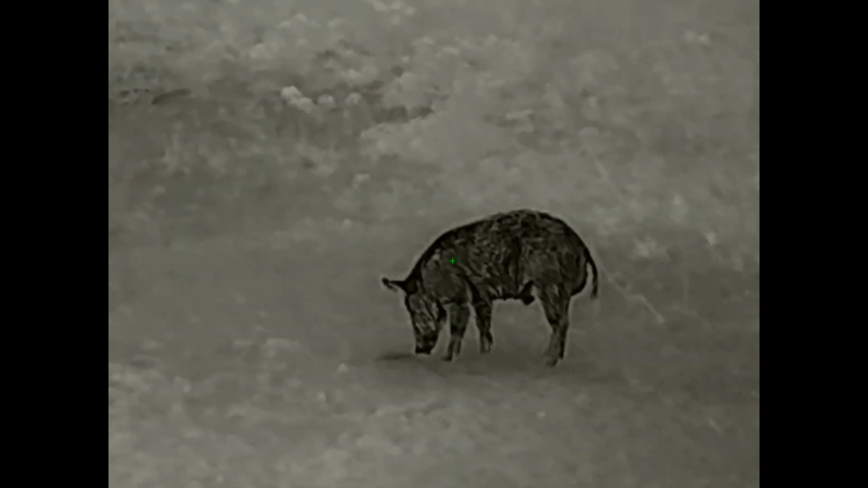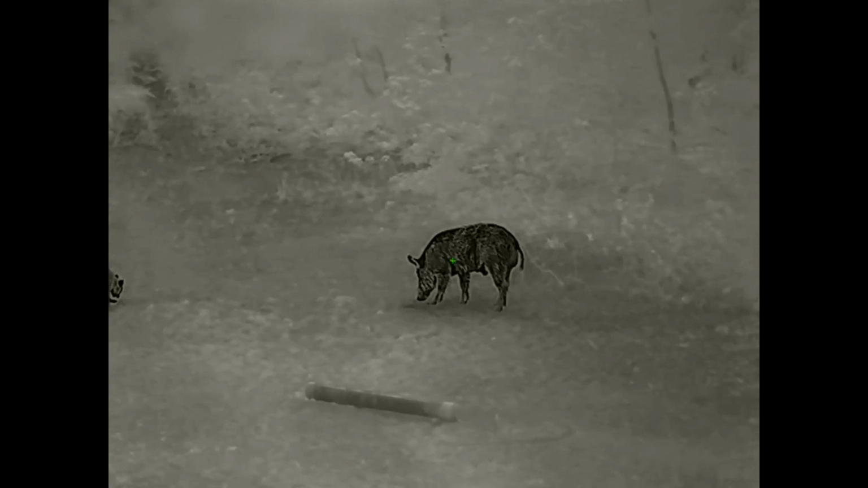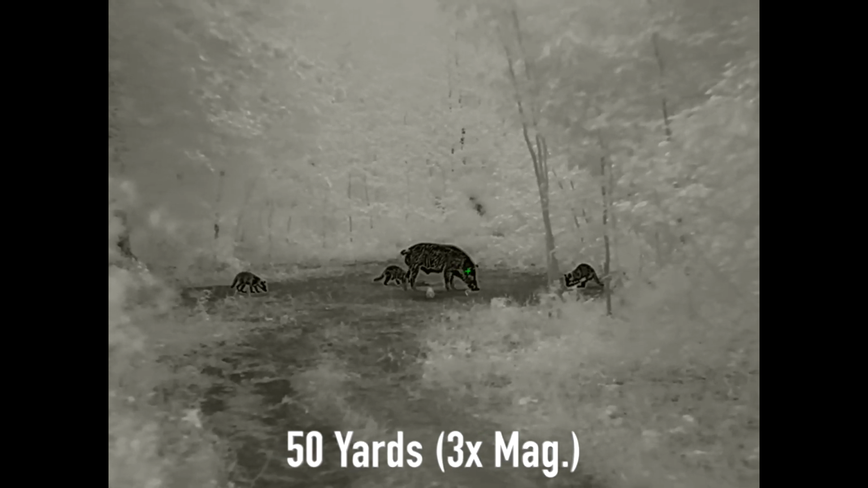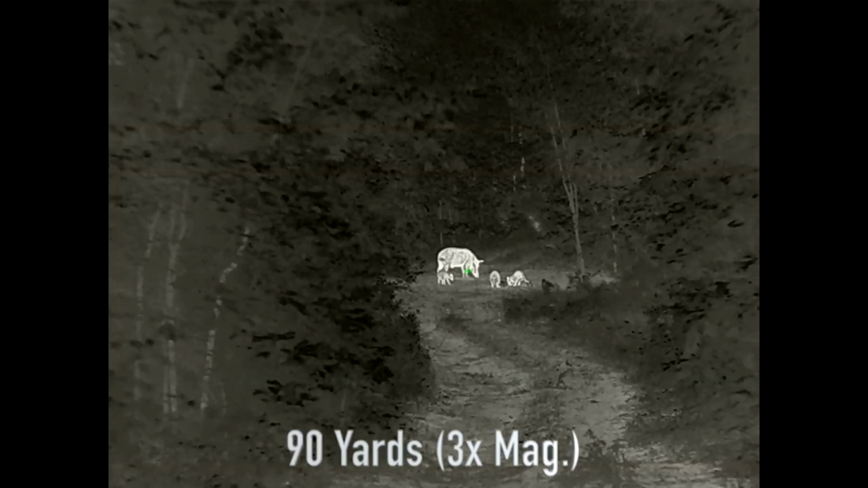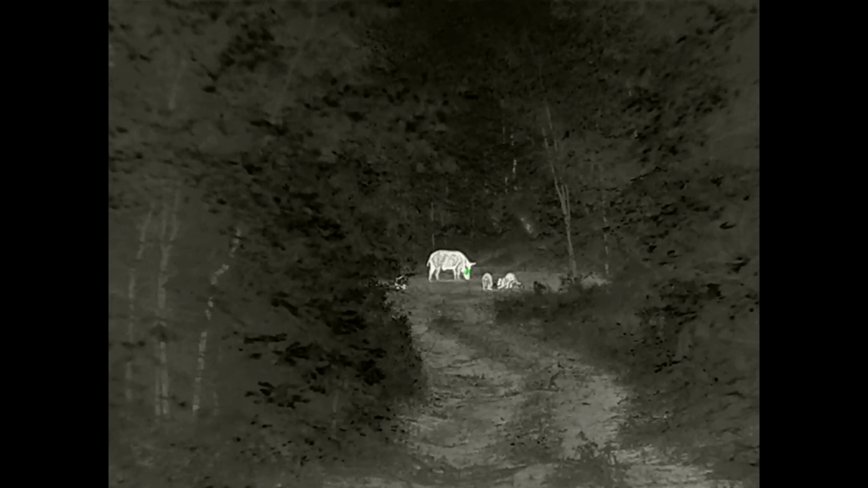There are 7 reticles with 5 different color palettes. There is picture-in-picture. There's Wi-Fi streaming to the Infiray outdoor smartphone or tablet app. There is video and audio recording. Field of view. On the 1.5 power lens, the field of view is an extremely out of this world wide 92 feet at 100 yards. And when you zoom up to the 3 power lens, you have a 46 feet at 100 yards field of view. Infiray says this unit has a 2,400 yard detection range.